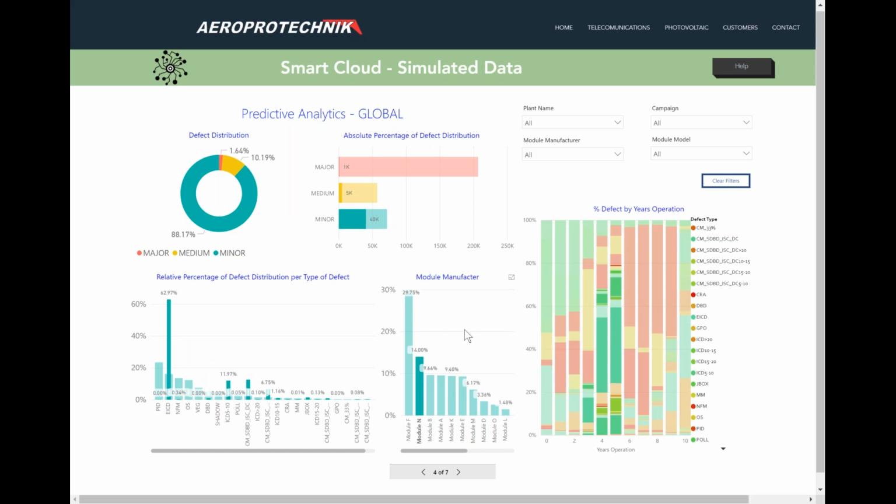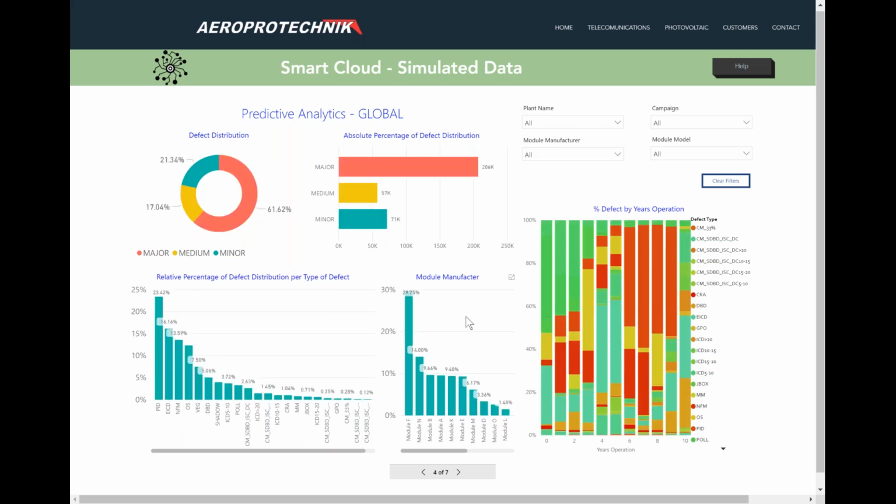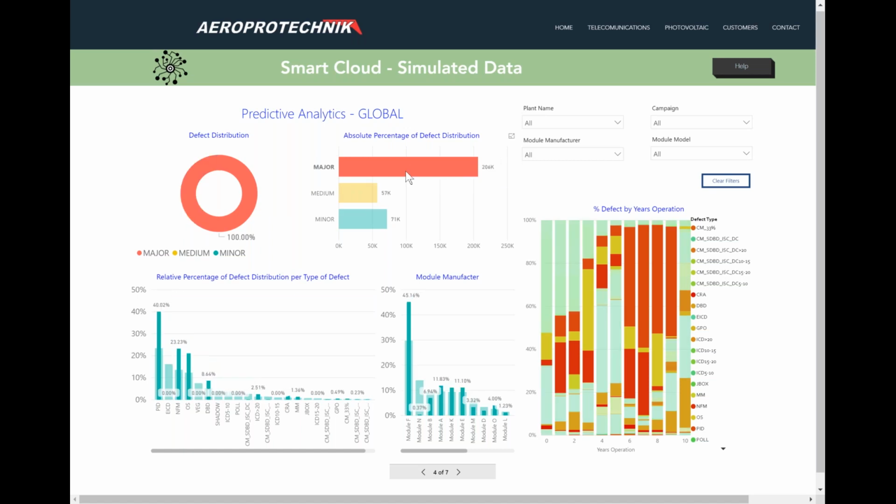For example, the module type N is a module that typically has a lot of internal cell damages and over time starts to have cell mismatching more than the others. This is also very important to understand in your footprint. So this is one of the ways to really root cause things. You can even say, all right, I want to analyze just my measure and see what my major problems in my footprint are and after how many years it happens.